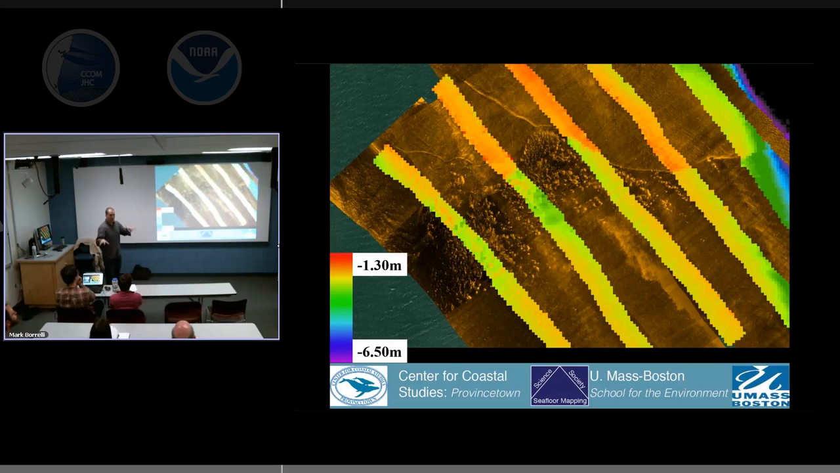So the ability to map the bathymetry and the imagery, the backscatter, at the same time is really powerful. Even though it's a very narrow swath, it gives you that information: this is higher, that's lower, the eelgrass is getting buried, then you've got the sand sheet, a little eelgrass, and then it's flat again. So there's a lot of information here that we can use.